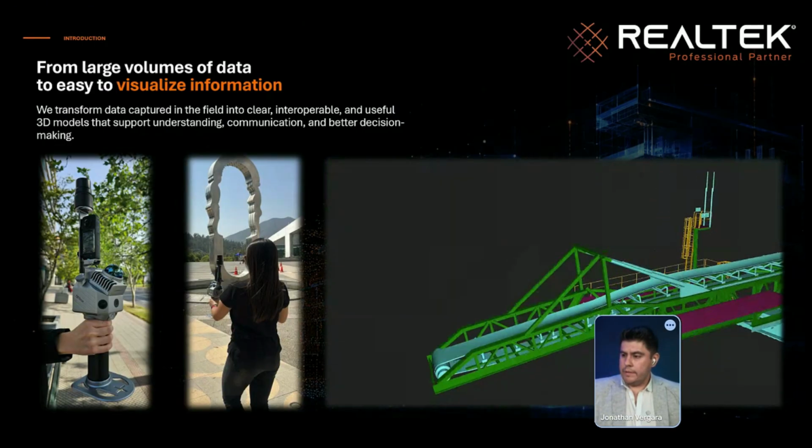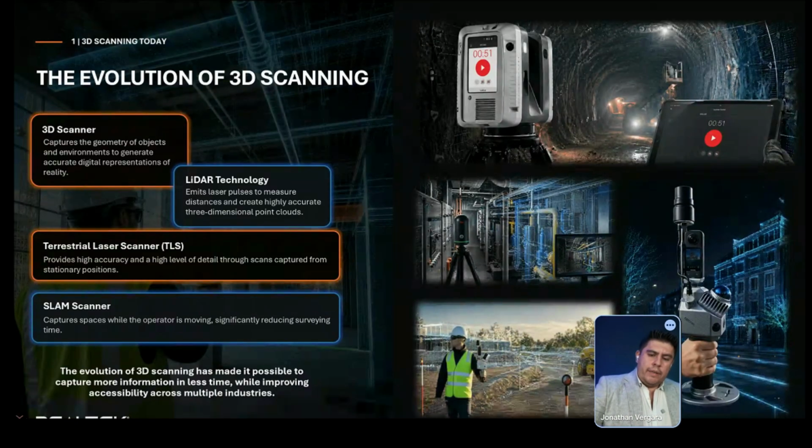So, the evolution of the laser scanner. Initially, the terrestrial laser scanners were the first, this is my opinion, to make these devices popular, or this technology popular. In the beginning, I remember 12 or 15 years ago, a position took about 1 hour, and at this moment, capturing a position takes around 20 seconds.